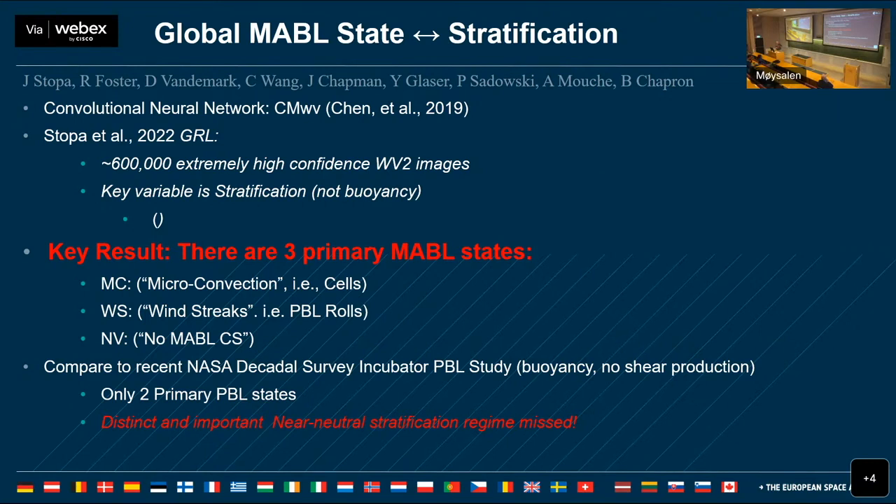And so the key result that we got out of this that Justin just hinted at is that the atmosphere is dominated by 3 primary boundary layer states. The atmospheric boundary layer is going to be found in one of 3 conditions almost all the time. It's either a convective boundary layer, that would be the microcells, or it's a stable boundary layer, that's the no-nothing, no coherent structures, no imprint of the atmosphere.